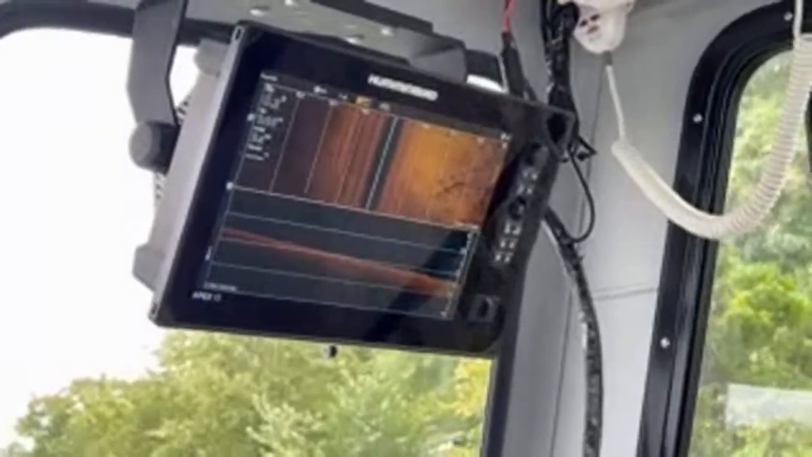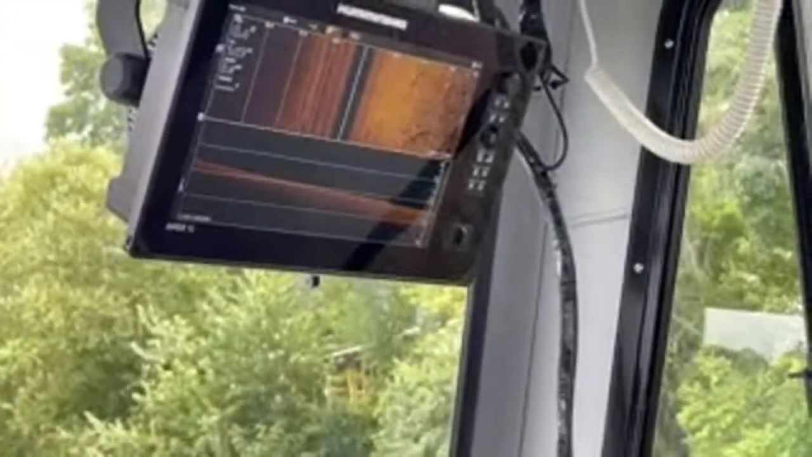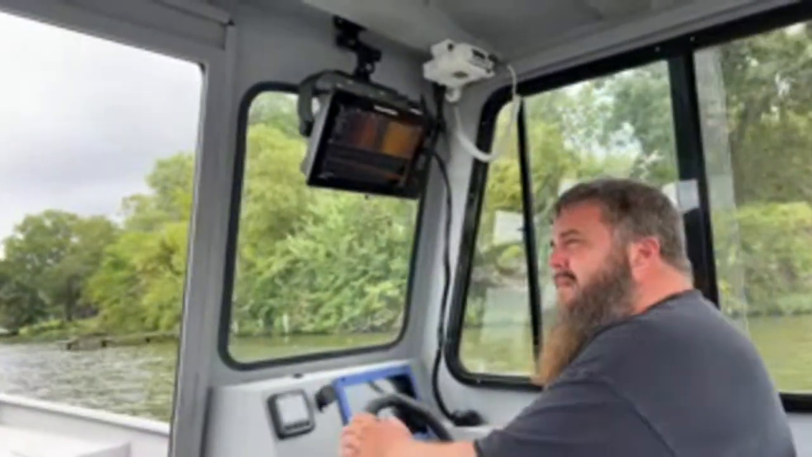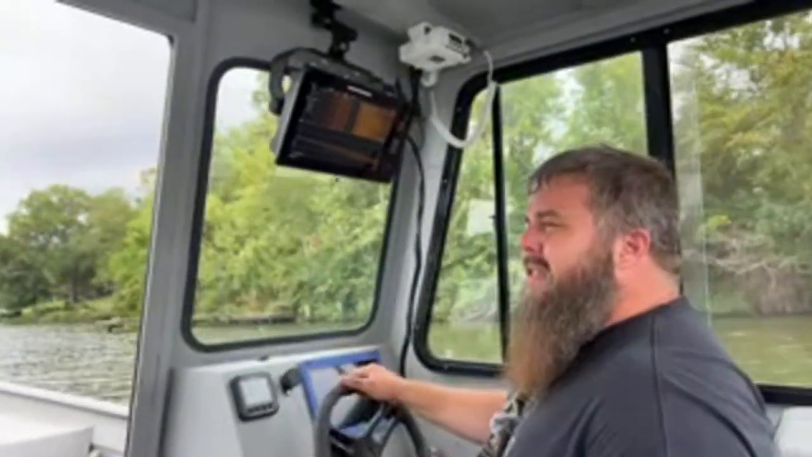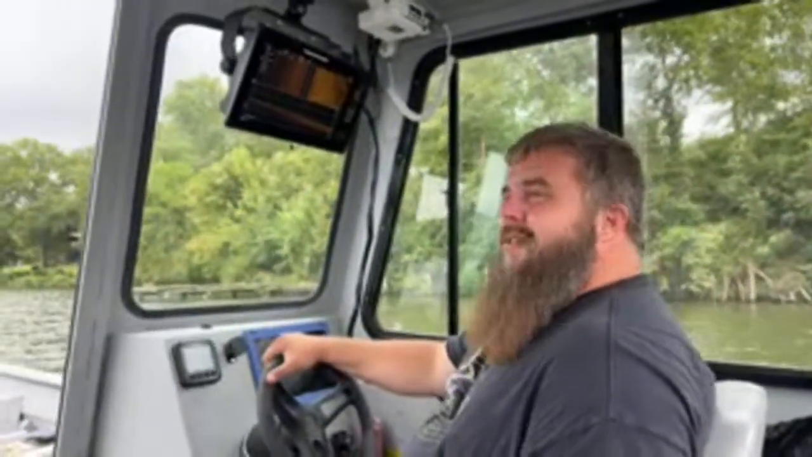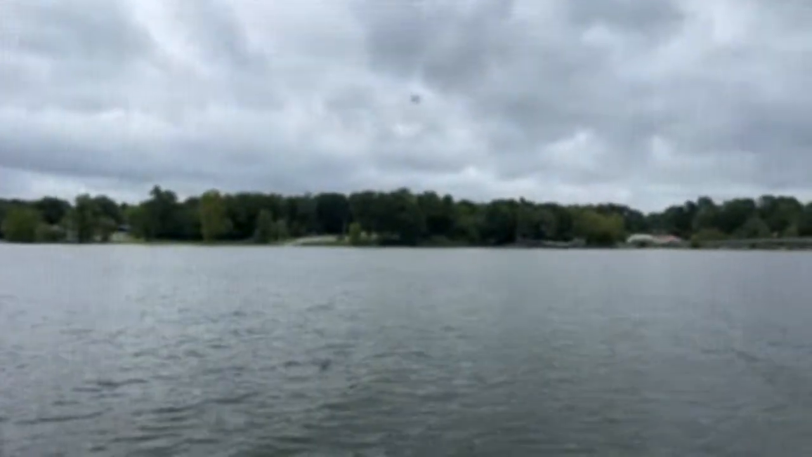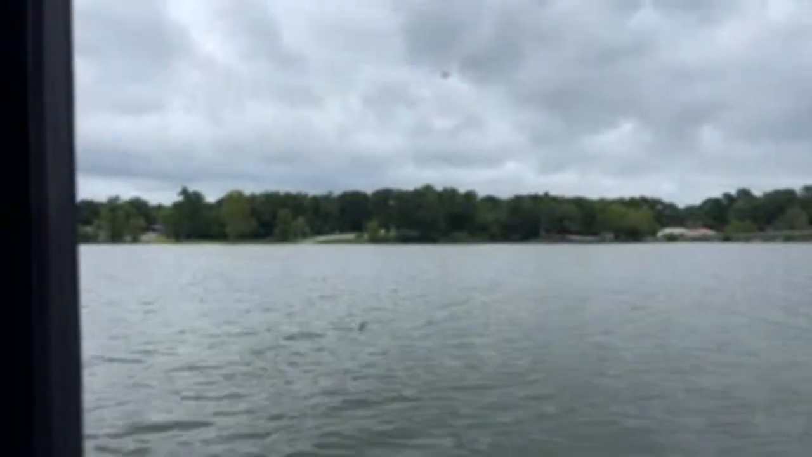To give you guys an idea of where we're at, we have already done the first big half of the lake. What's the sun at? I'm trying to figure out which way north is. North is that way. It'd be the west side of West Frankfort Lake. Right over there is the boat ramp. And then we already went that way. Now we're going to go.